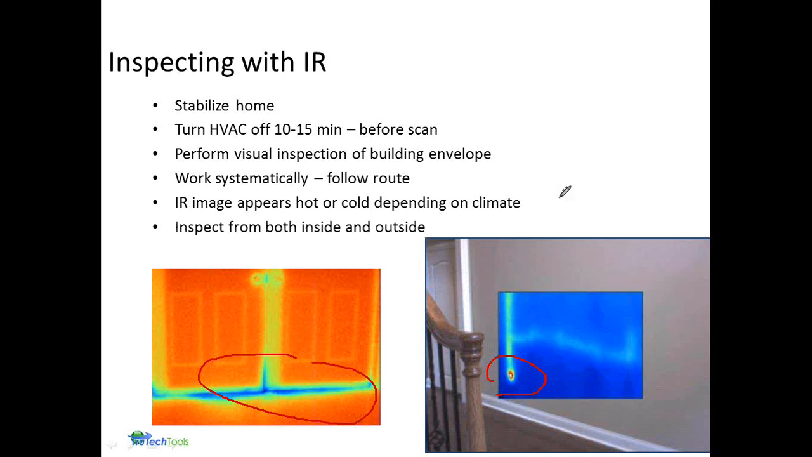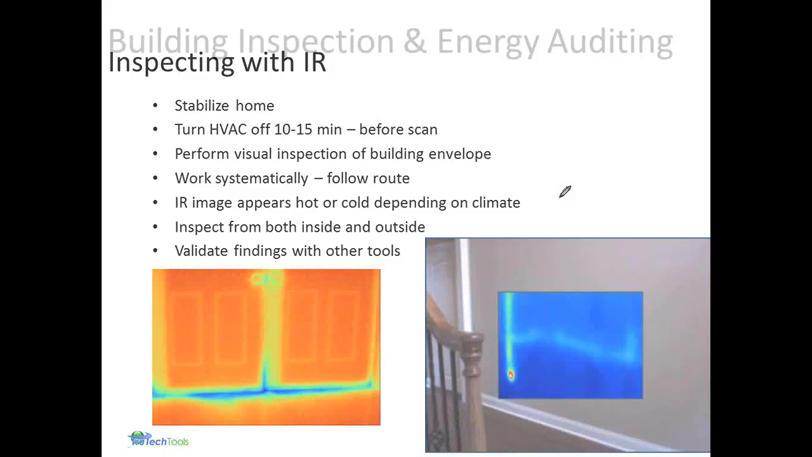It's important to be able to correlate things that you might see outside with inside, so that you're doing an effective job of reporting proper information. And you want to potentially validate with other tools, to determine that you actually do have air infiltration versus moisture, or the other way around. It's important to giving the correct diagnosis for the problem.